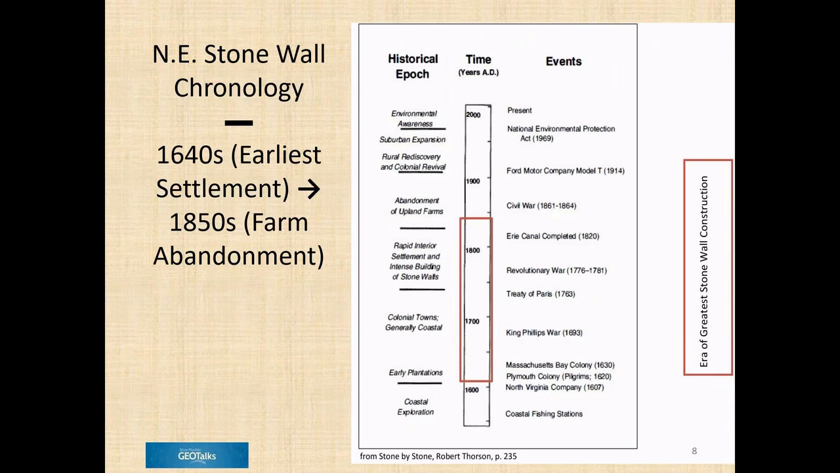This generally is a chronology. In the early 1630s and 40s, the major migration began through the occupation of coastal towns, then to interior lands, and finally with the coming of the Industrial Revolution, which also began here in New England, farms became abandoned.